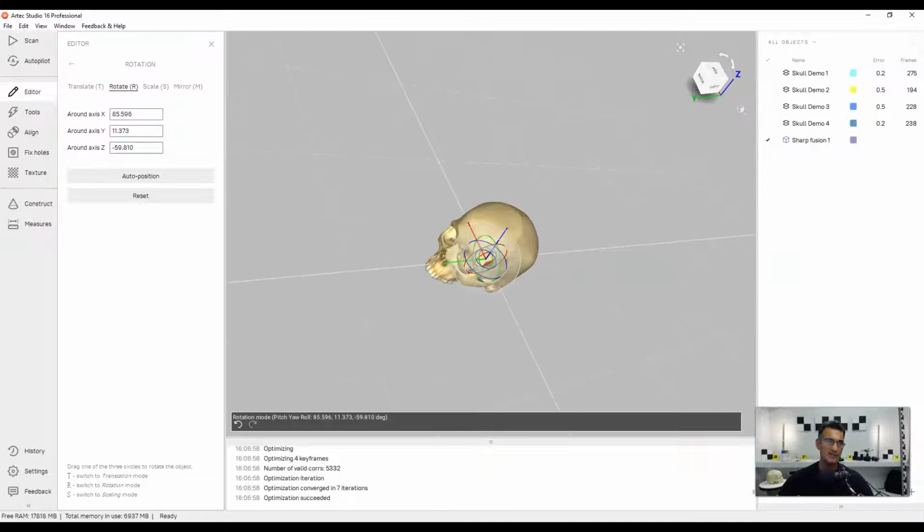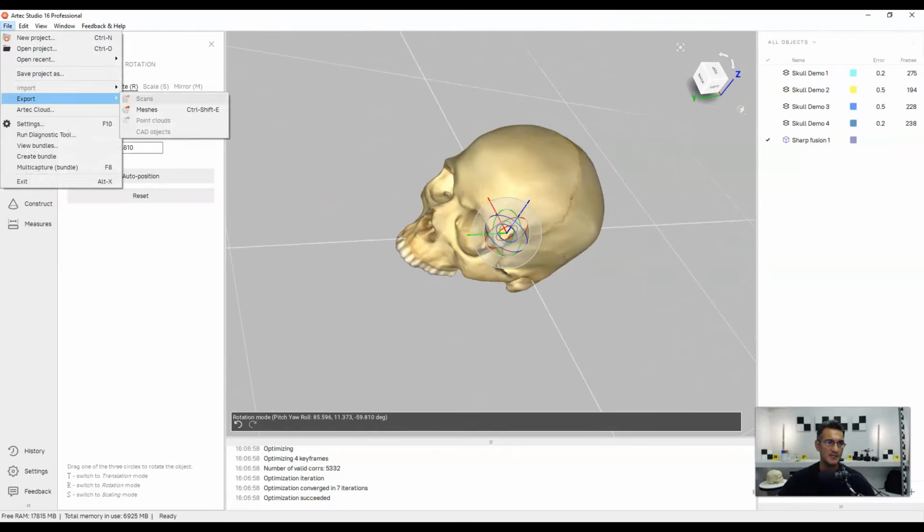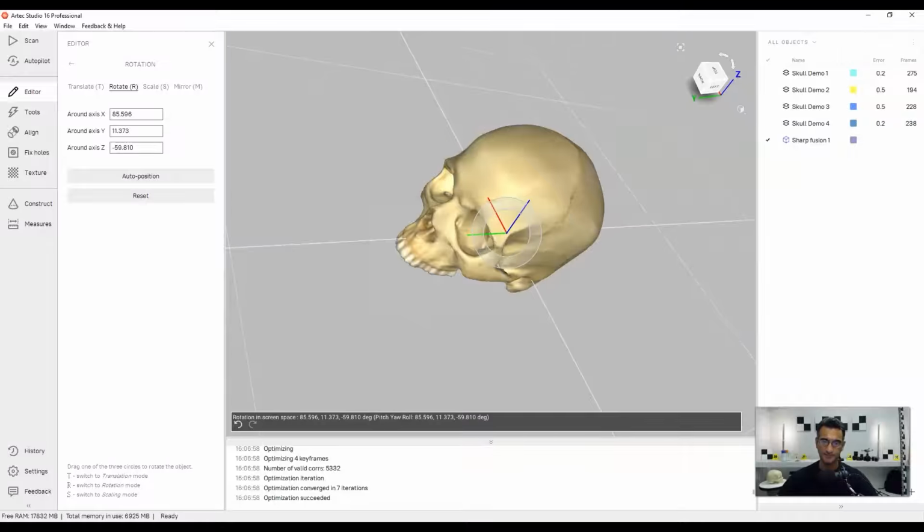So there's this, and of course there is exporting. And to export this, what I would do is go to File, I'd go to Export. I want to export the mesh, and here you have a number of options. You choose your location, you choose your file format, and they have a whole bunch. OBJ is a very popular one, PLY is popular, and then you choose your texture type, if it's JPEG or if it's PNG, whatever it is that you want. And you can just click OK after that, and you basically have a model that's exported from Artec Studio.